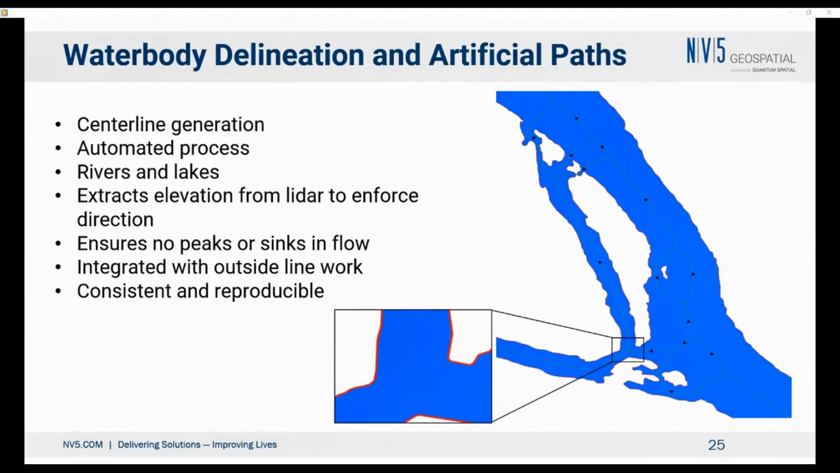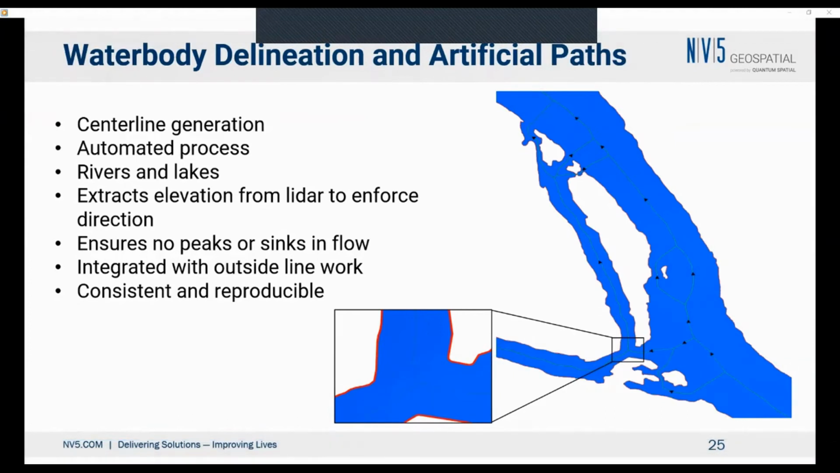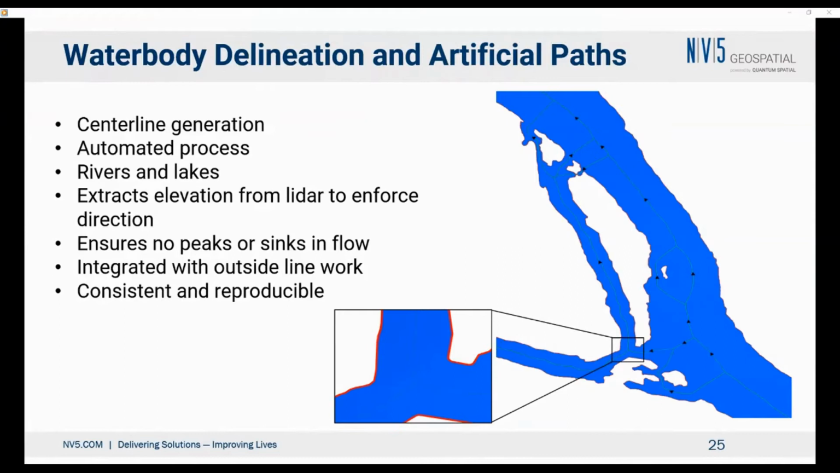Once we've delineated that water body, we then have to create an artificial path. What we have is water flowing into the water body and out from the water body, and it's necessary for us to route that. Obviously, this is not real, it's a cartographic abstraction, but it allows us to model water flow through that water body out the other side. And we've developed algorithms that allow us to track the water flow through these systems and out the other side and label those with the NHD requirements.